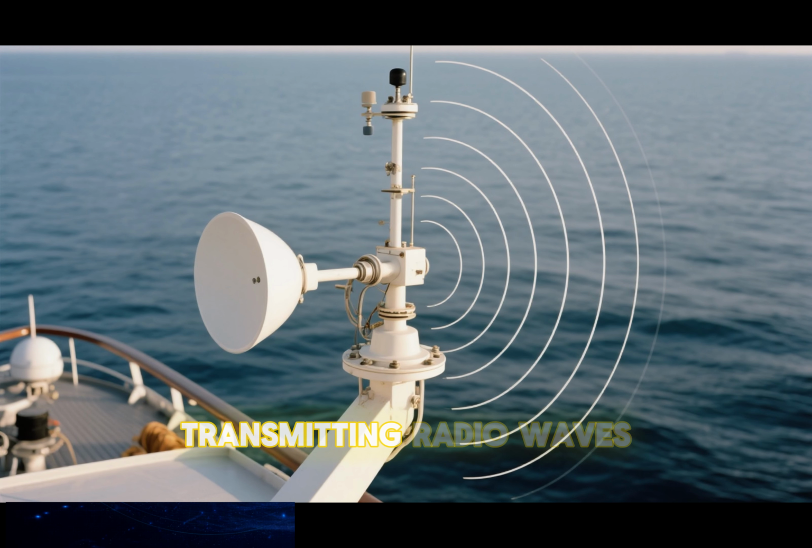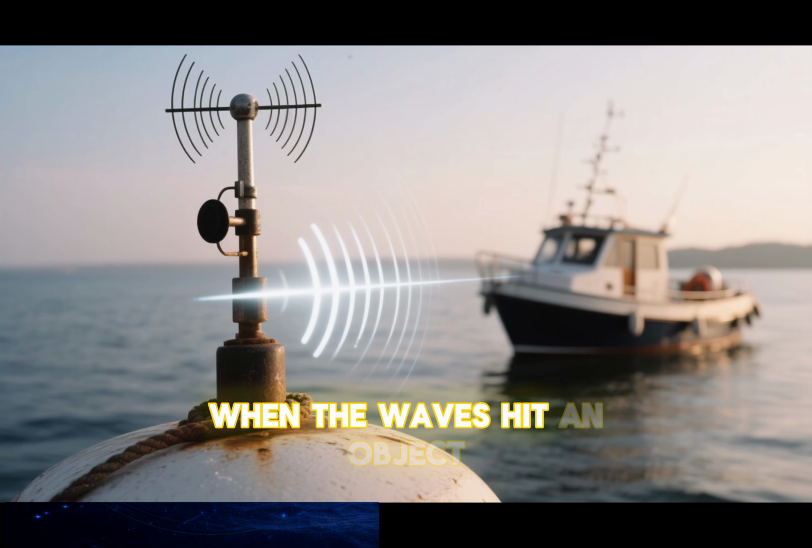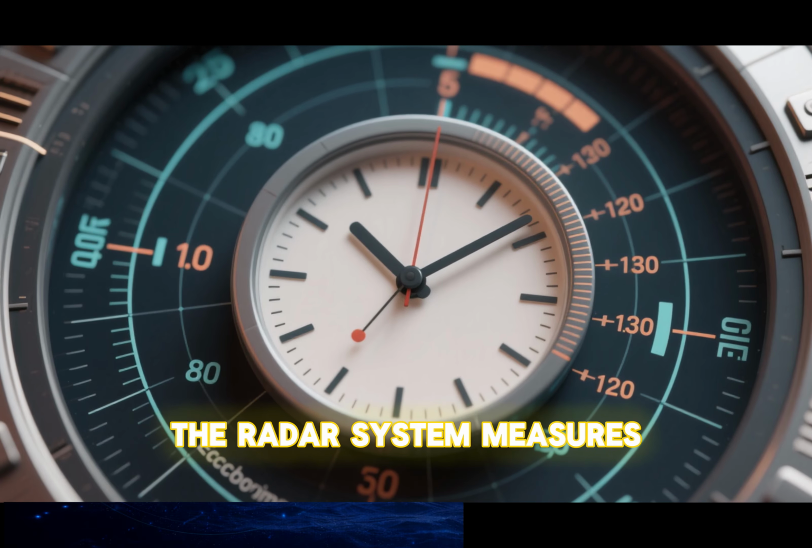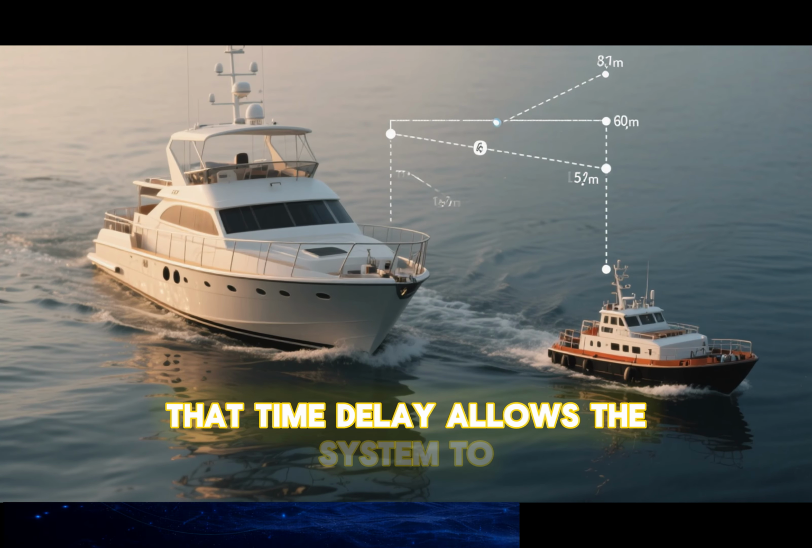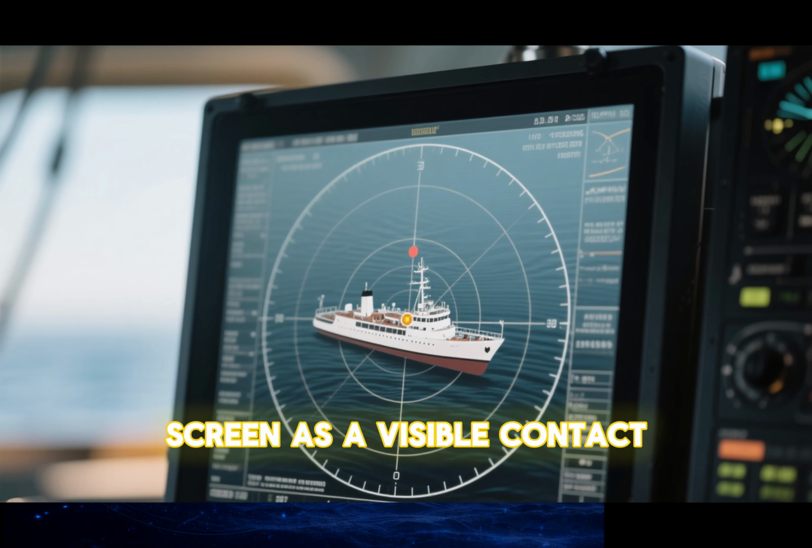Marine radar works by transmitting radio waves from a rotating antenna. These radio waves travel outward in all directions. When the waves hit an object such as another vessel, land, or a buoy, they reflect back to the ship. The radar system measures the time it takes for the echo to return. That time delay allows the system to calculate the distance of the target. The result is displayed on the radar screen as a visible contact.